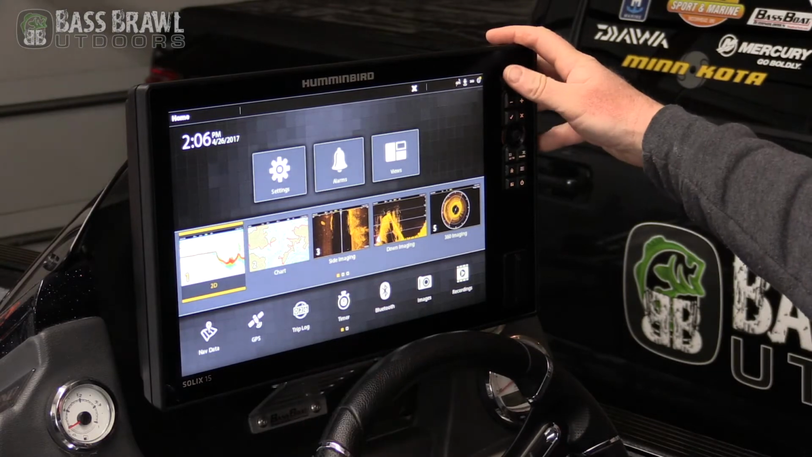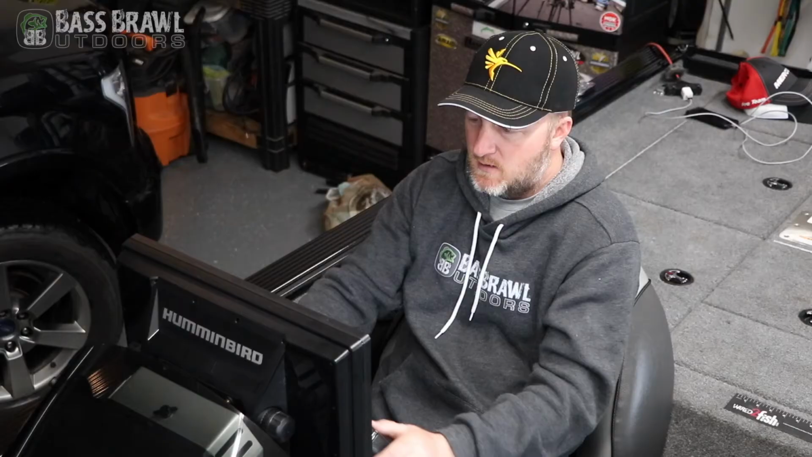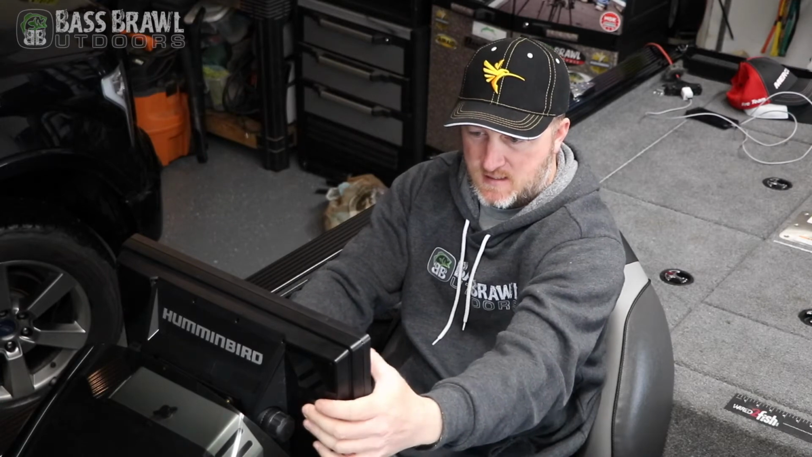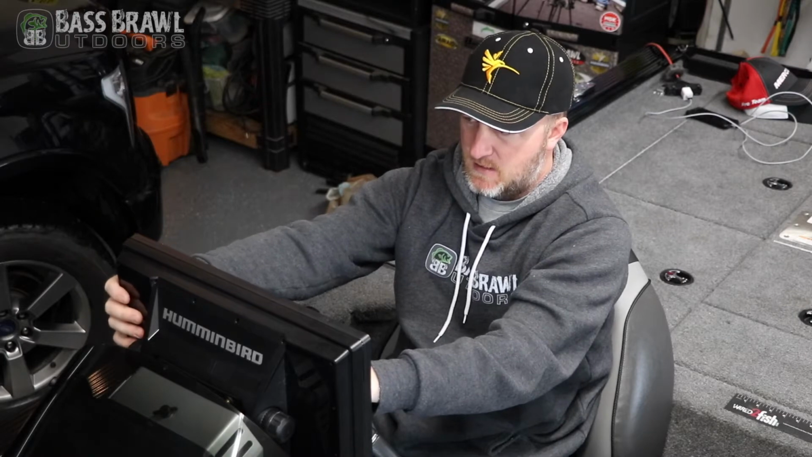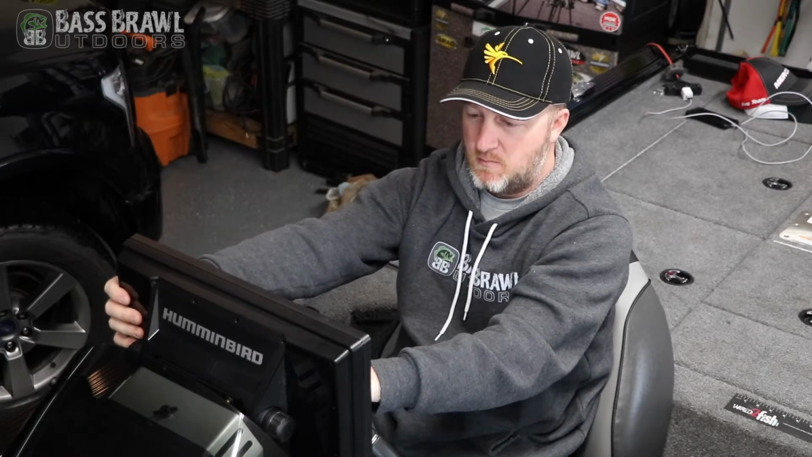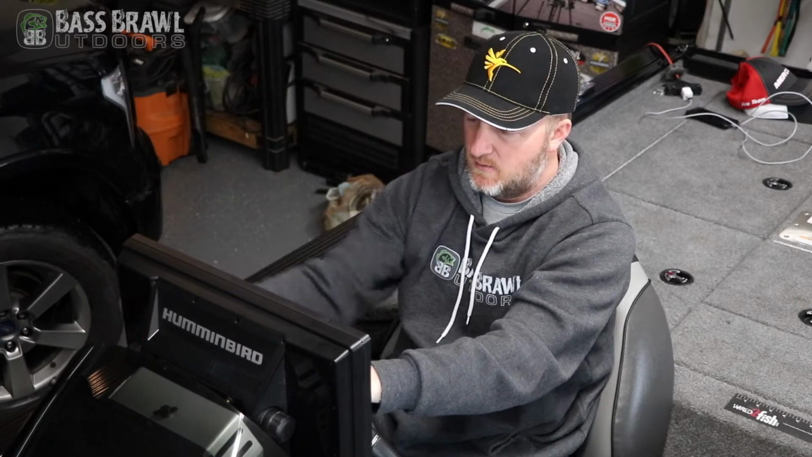You can also use the joystick over here to maneuver. There's grips on the back, so if you're driving and you're trying to touch and do stuff and change settings, your hands will grab that and you can still push the buttons and maneuver around the screen.